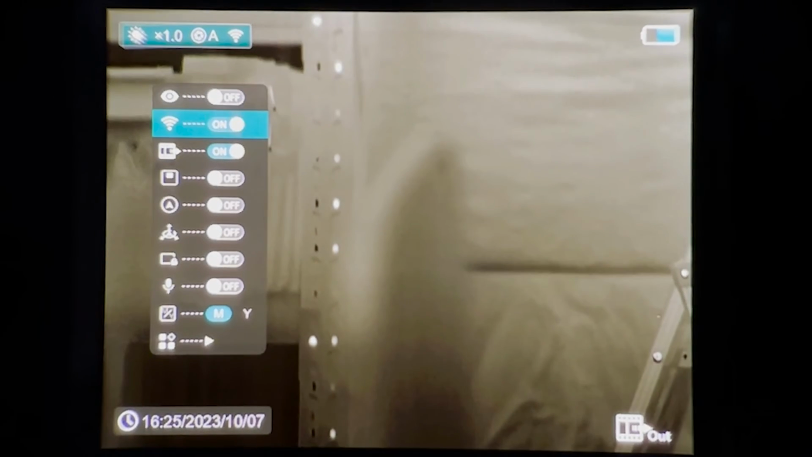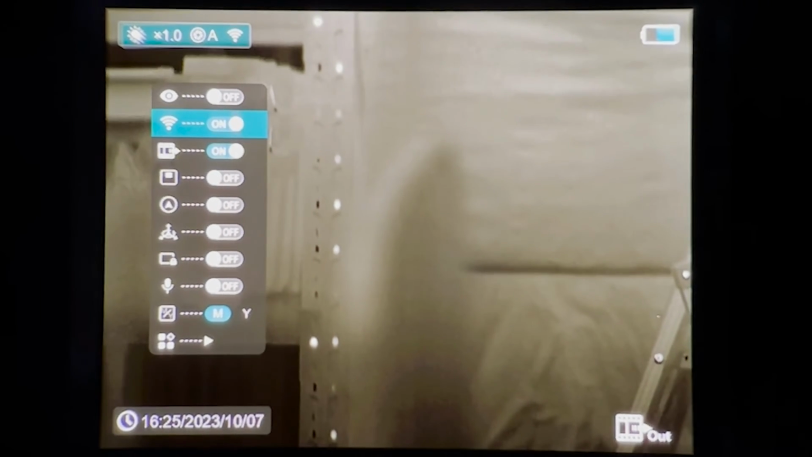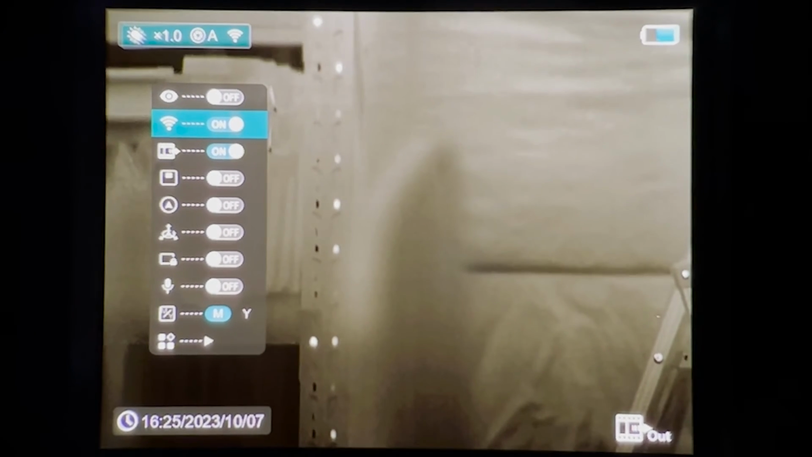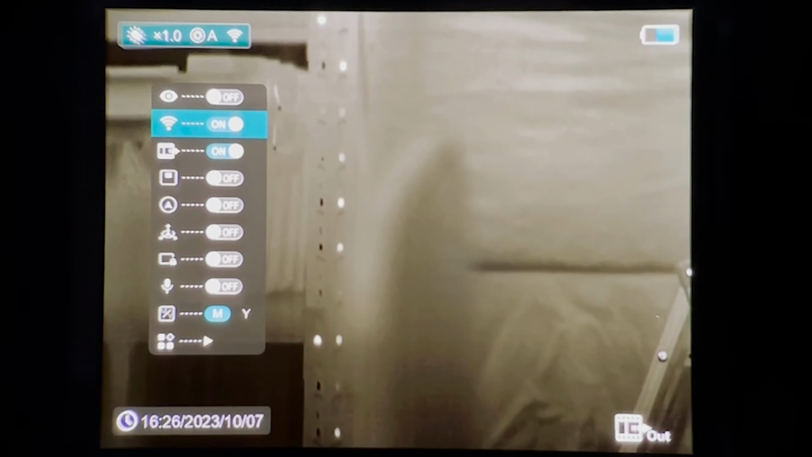Now just another comment on the Wi-Fi here. You will have to turn the Wi-Fi on for your mobile or tablet to connect to it, and the password will be 1 2 3 4 5 6 7 8. So pretty simple, that one, and you'll quickly be able to get into that.